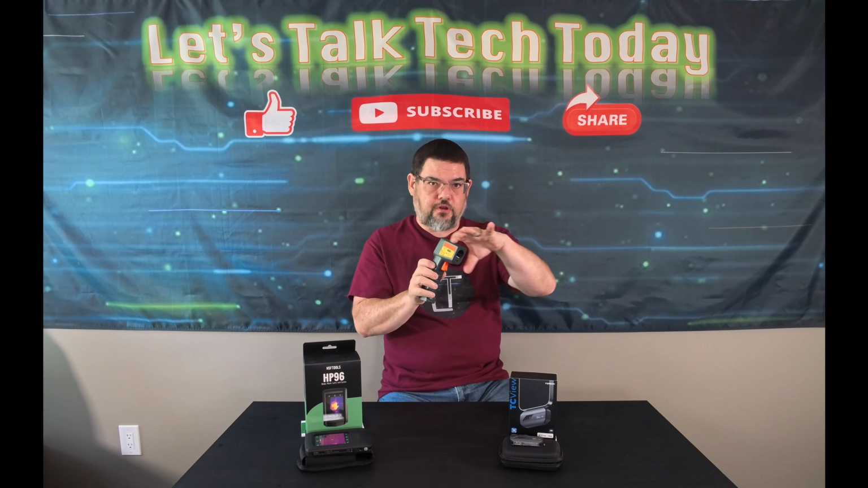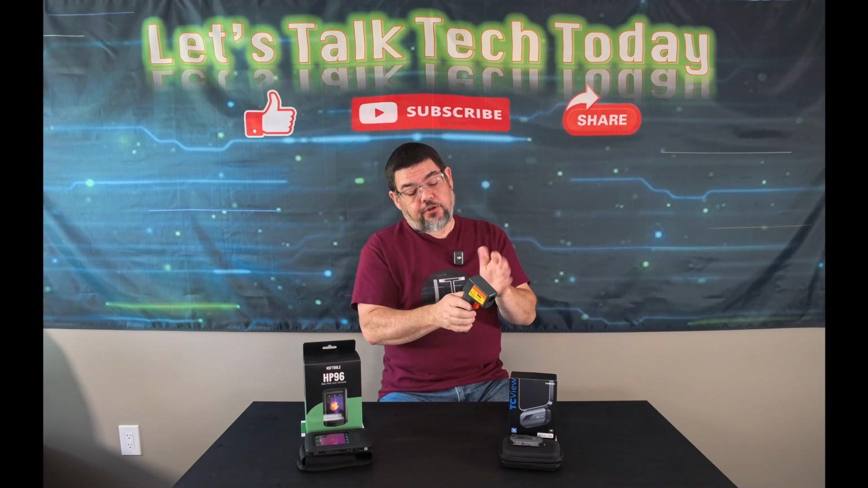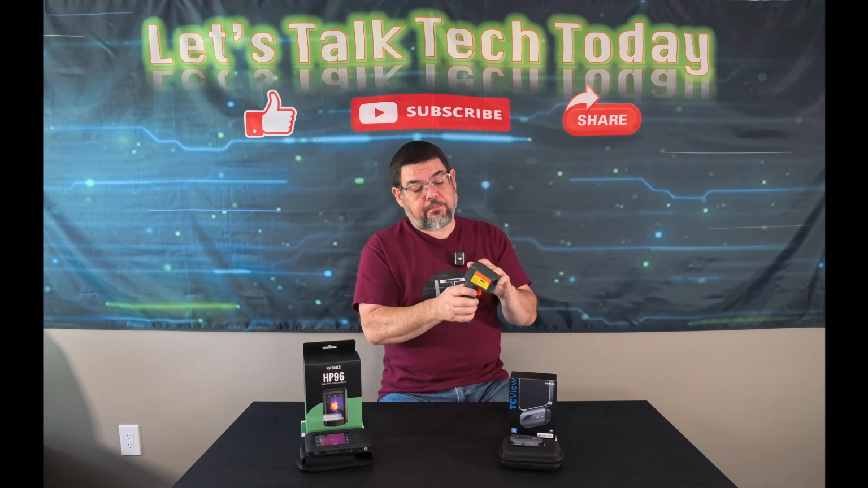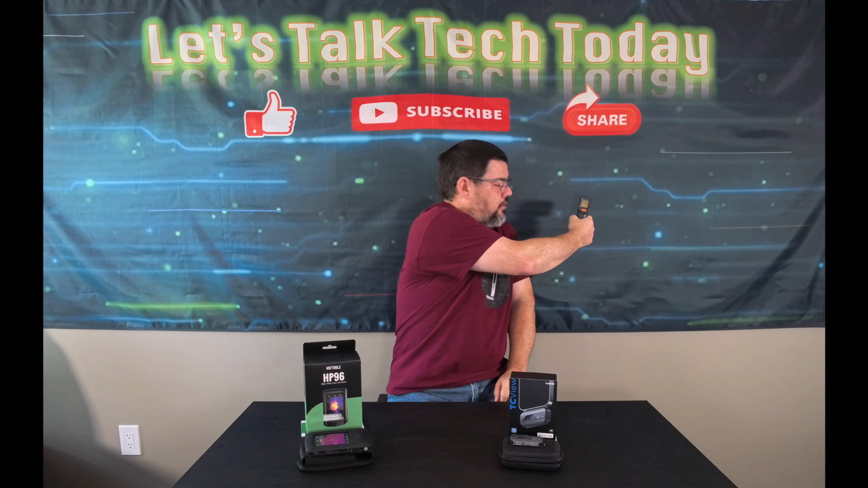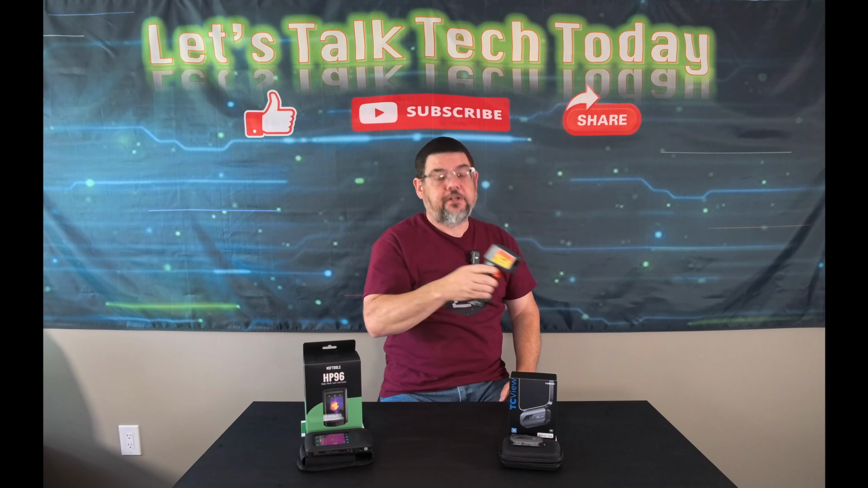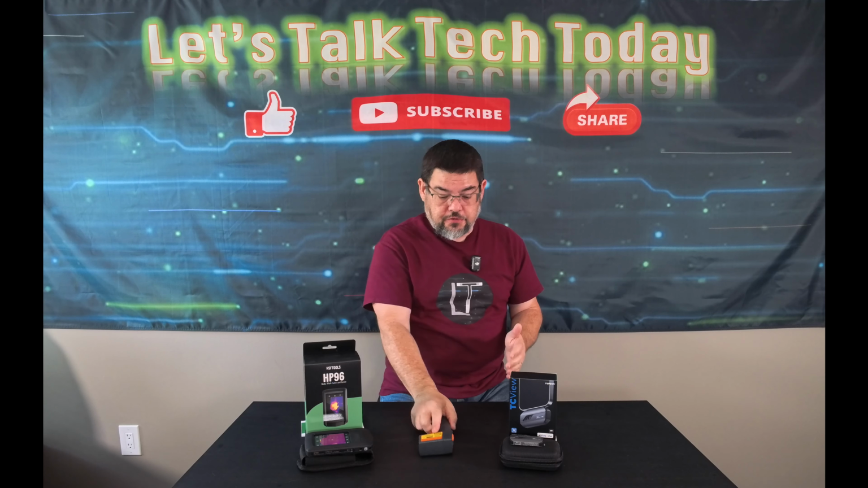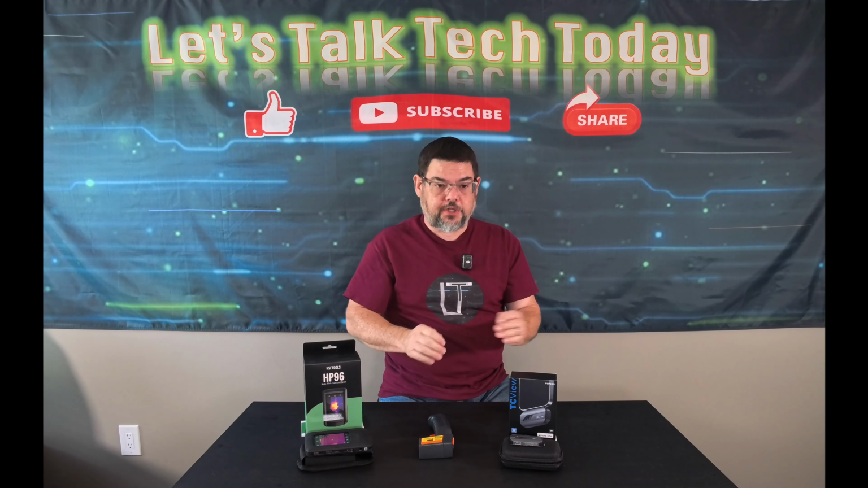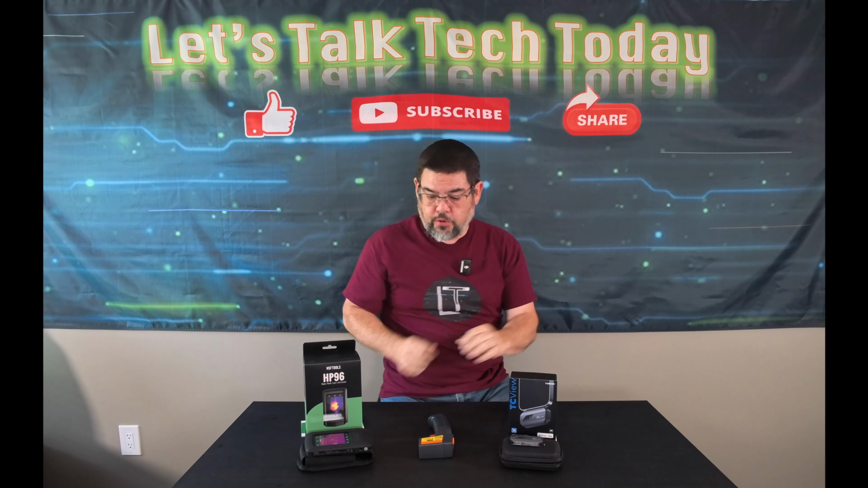There is a cone of range that this uses. This will tell you the maximum temperature that it's detecting at that point, and obviously the closer that you get to that surface, the more accurate it is going to be, but it doesn't give you the visualization like these particular ones give you to tell you this is exactly what this temperature is at this point.